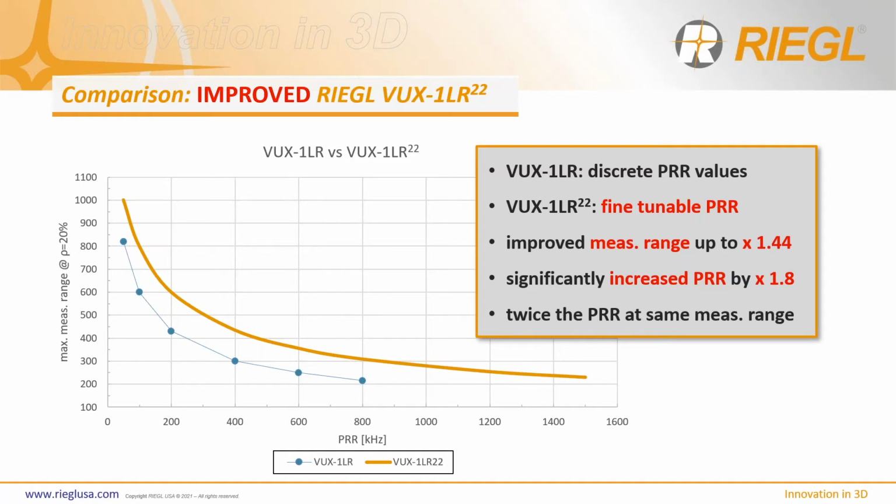This measurement range improvement is up to a factor of 1.44. The maximum pulse repetition rate has improved by a factor of 1.8. And just like the VUX-1 UAV and compared to its predecessor, the new VUX-1 LR can also operate at twice the pulse repetition rate for a given measurement range.